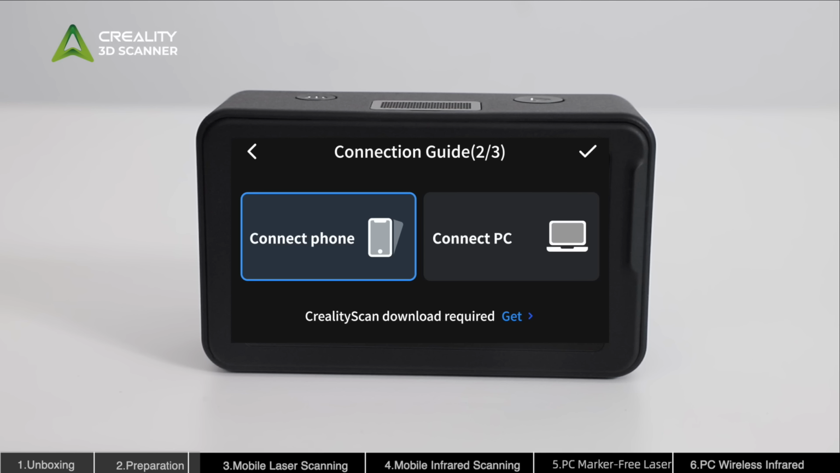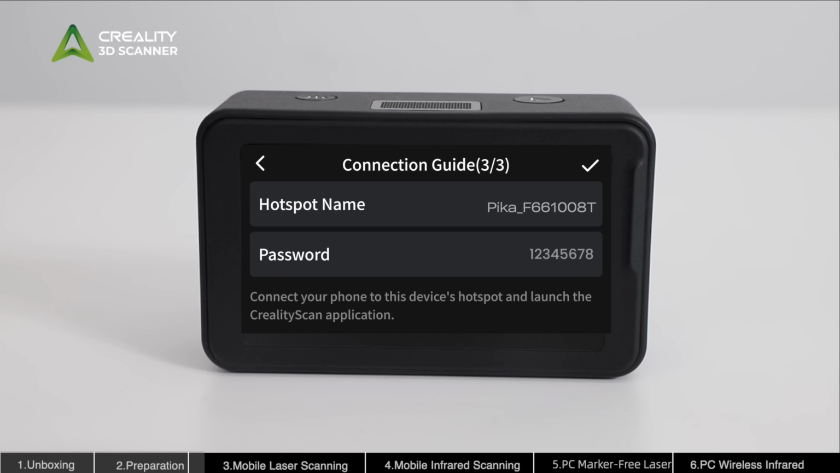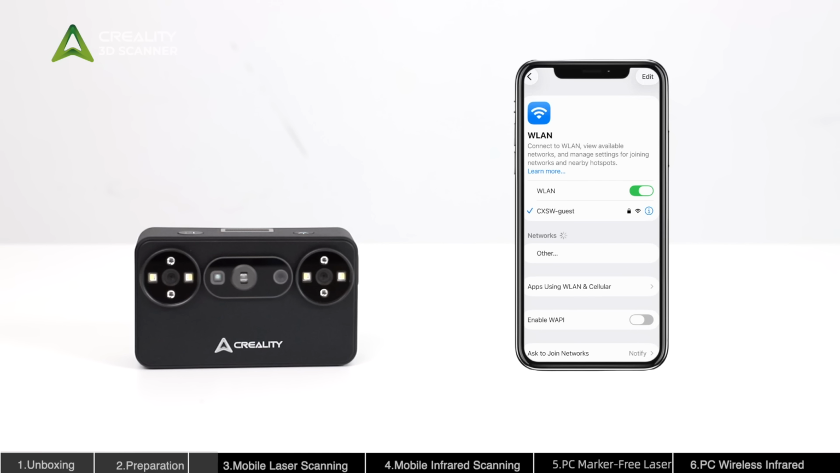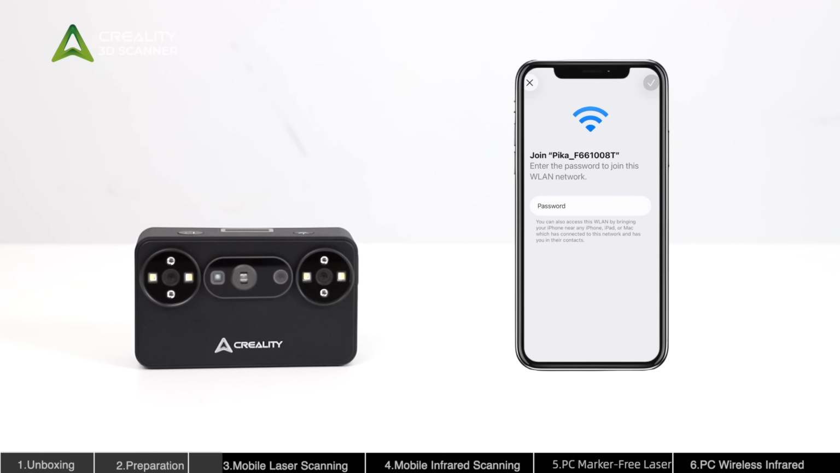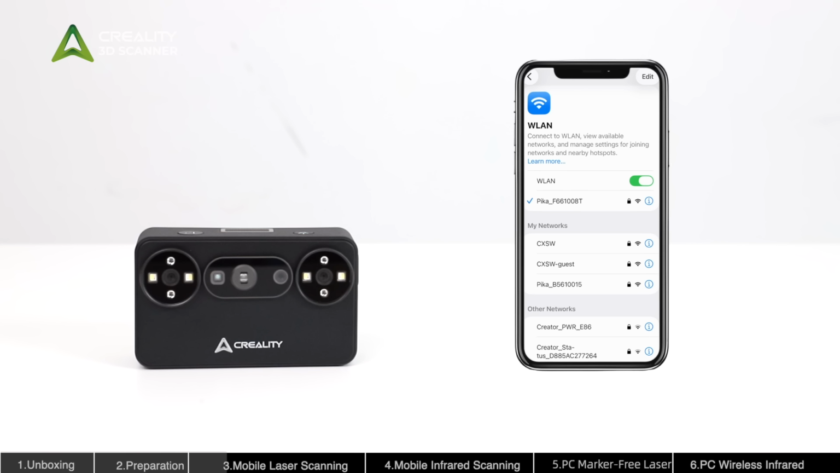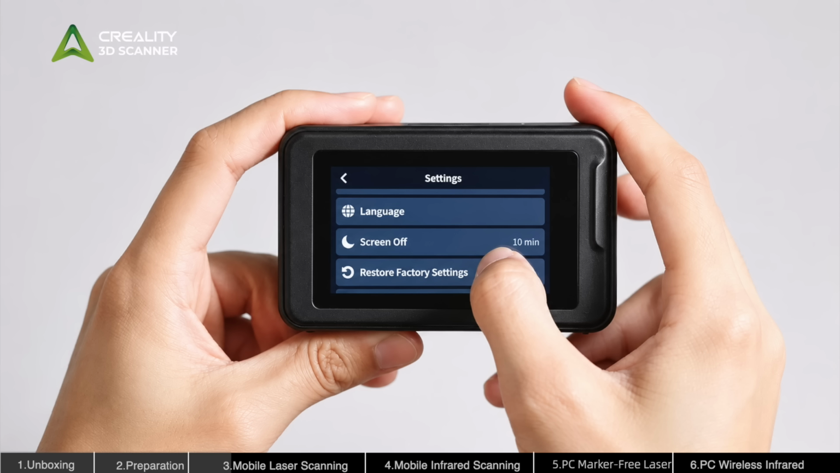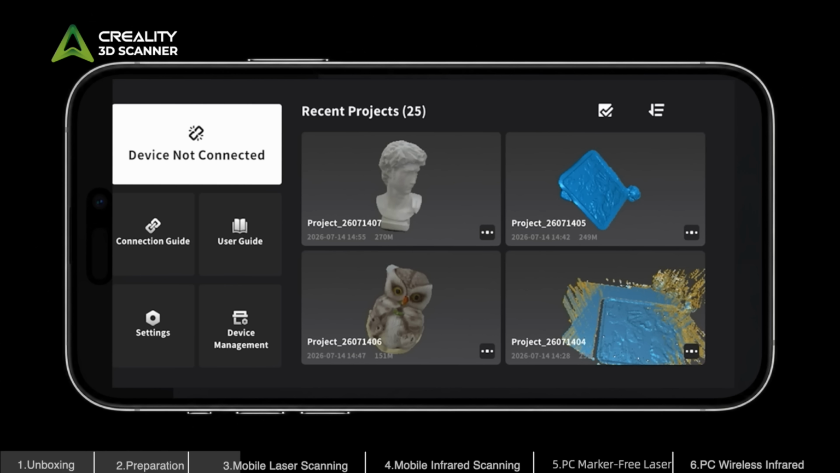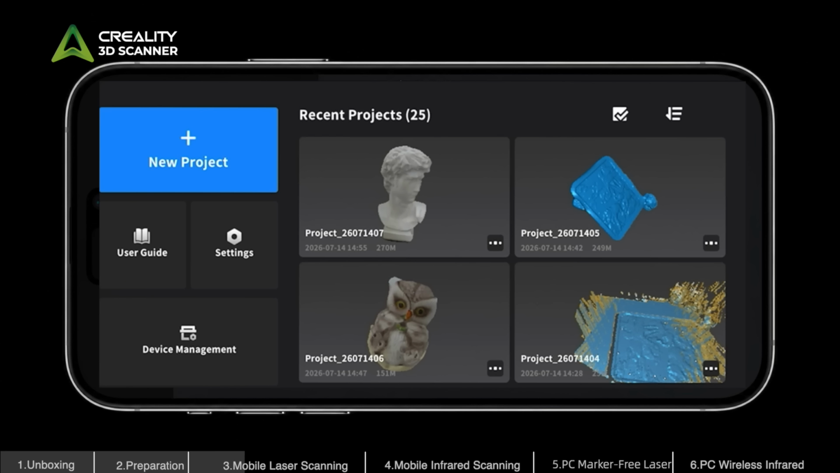Make sure the current connection mode is set to Wi-Fi connection, then connect the device. Open your phone's Wi-Fi settings and connect to the corresponding scanner Wi-Fi network. After the connection is successful, open the Creality Scan app. On the Pika device page, you can view the device status and quickly access related operations through the function buttons.